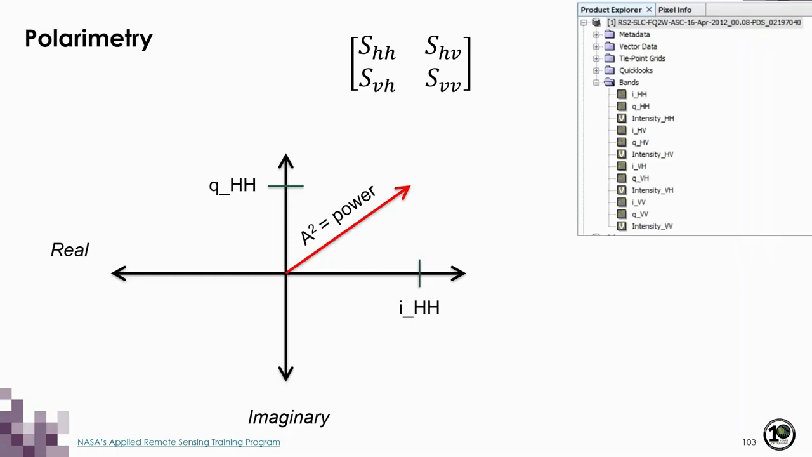So when you open a quad-pol or fully polarimetric image in something like SNAP, you'll see all these different channels, one for the real and imaginary, and one just representing the wave intensity or amplitude squared.